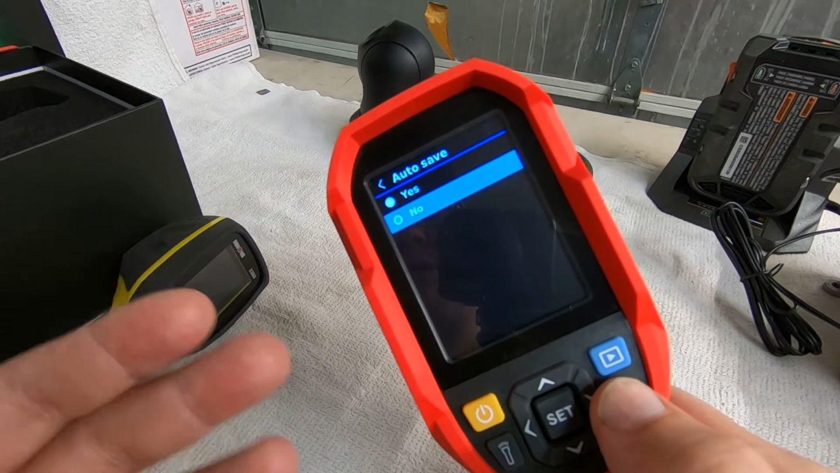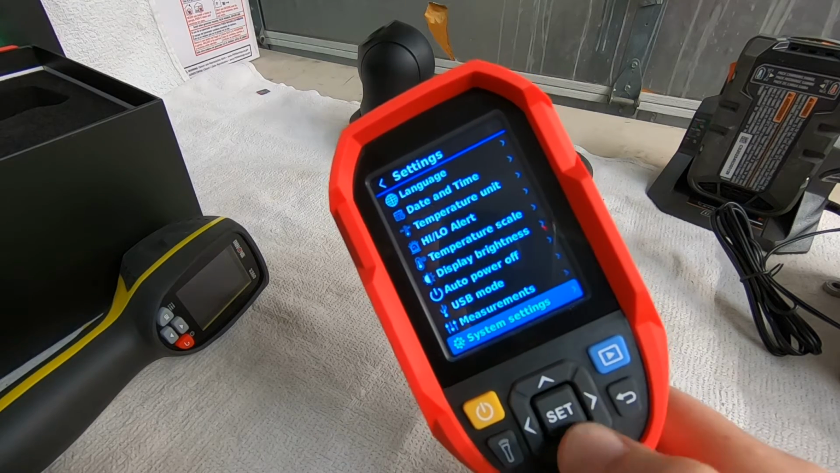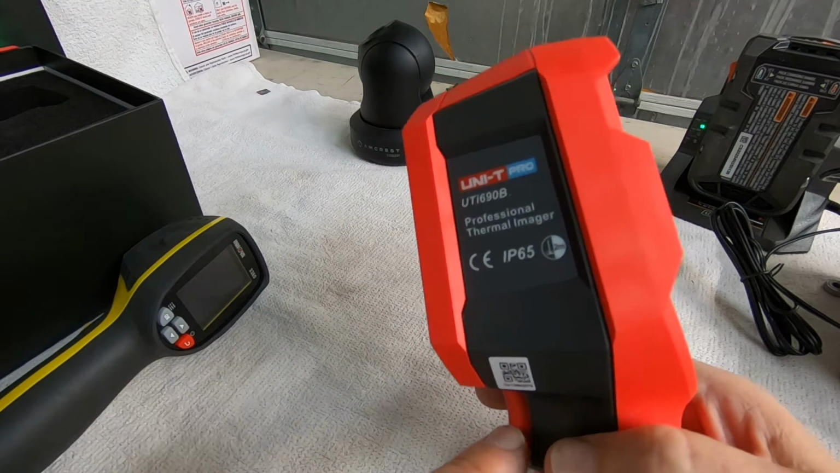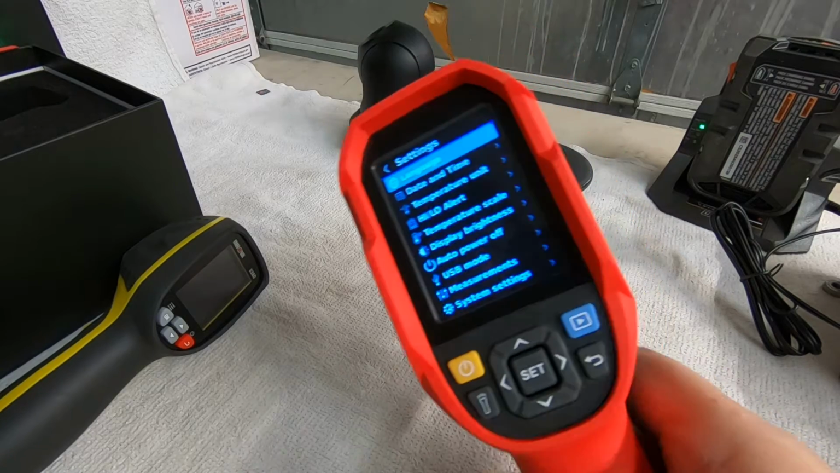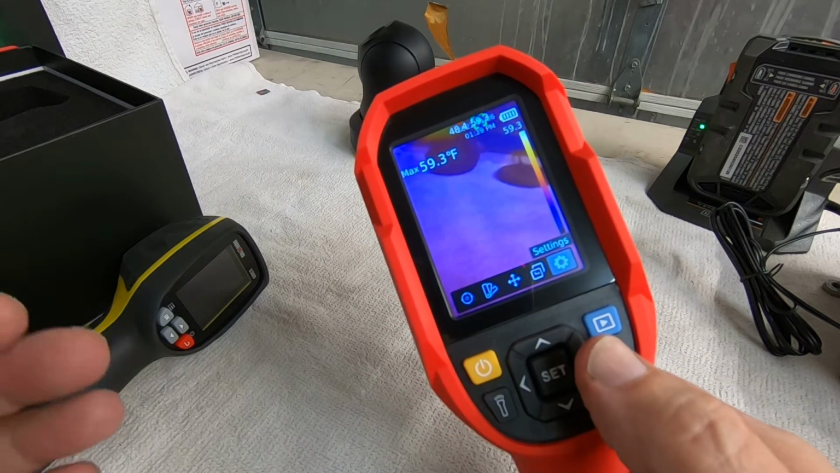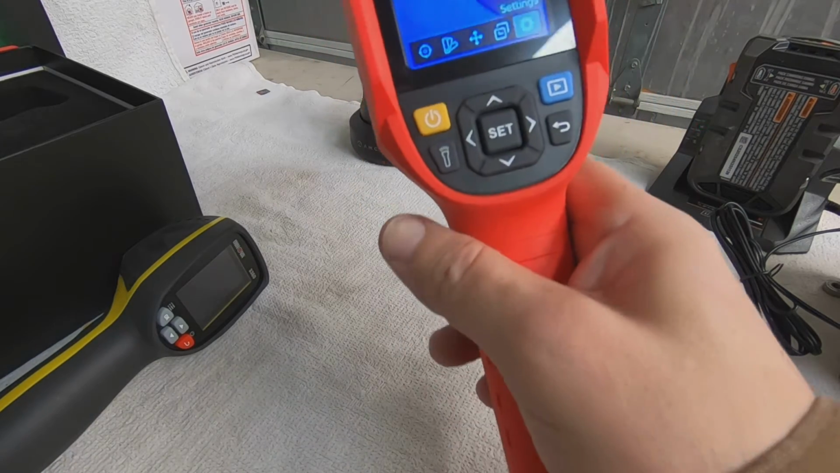When do you want autosave? I don't know. I know that to save a picture to the memory card, you just hit the trigger here. When you pull the trigger, it snaps the picture. So I don't know if autosave literally will auto do it, you know, once a second, whatever.